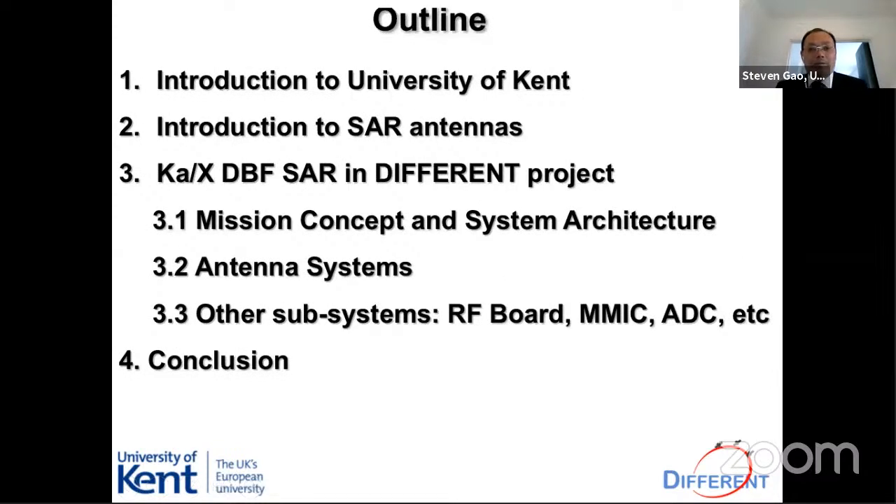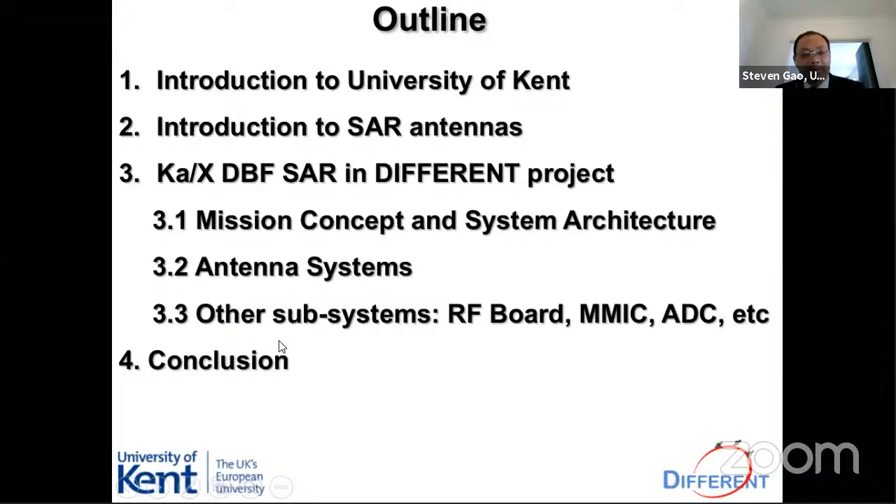First, I will give an introduction to the University of Kent, then briefly talk about the antennas in SAR. In the third part, I will talk about the SAR in the different project. This SAR is a dual band, K and X band, and it's using DBF. DBF means digital beamforming. So this is the next generation SAR for Europe's spaceborne remote sensing. I will talk about the mission concept, the system architecture and the antenna systems, of course. Then briefly talk about the other subsystems, IF-board and MRSC, ADC.